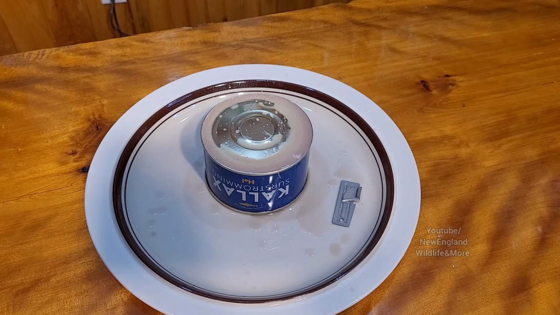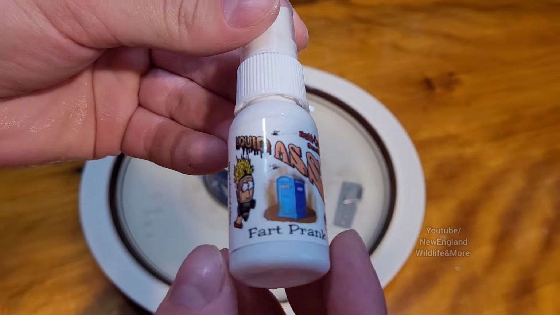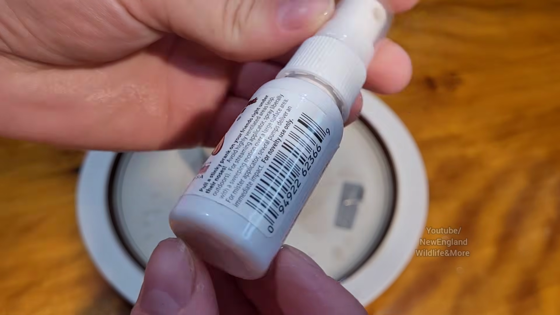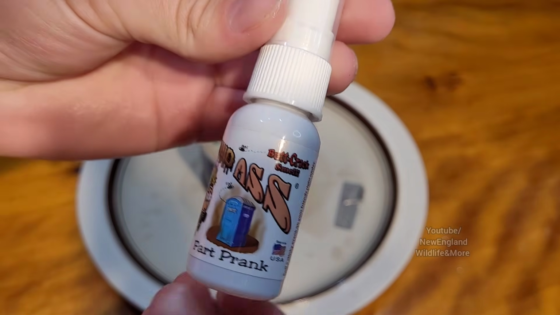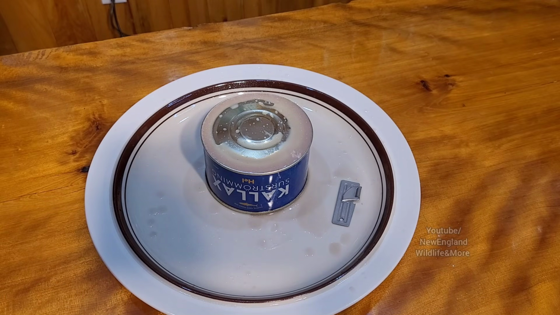But I would describe what I'm smelling similar to this. This is a prank product you can buy on eBay. I would say it kind of smells similar to this. It's very potent, this stuff. It's horrible. And look at it, it's still bubbling.